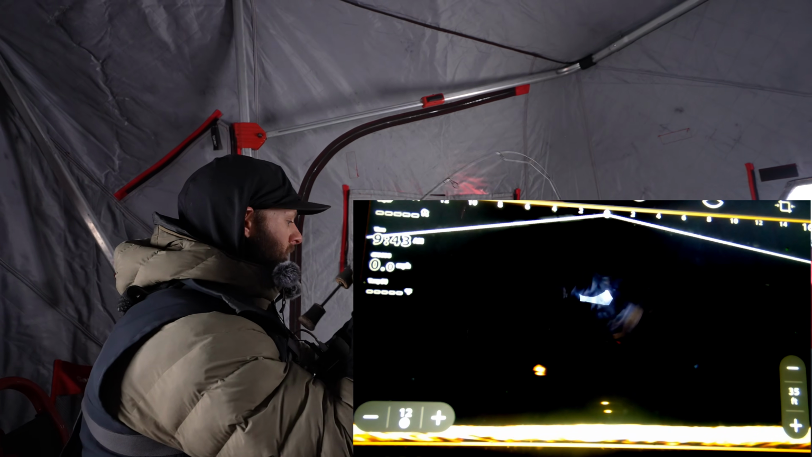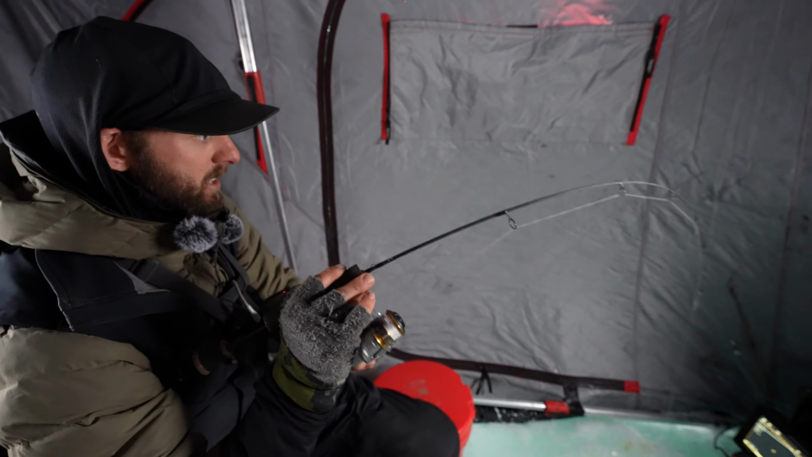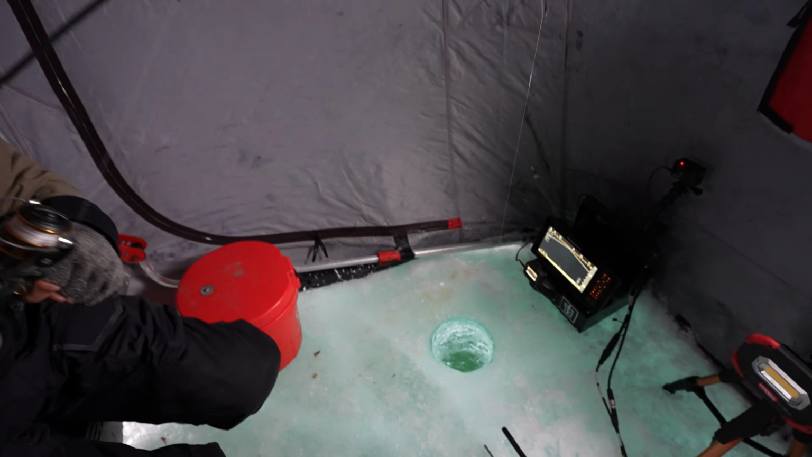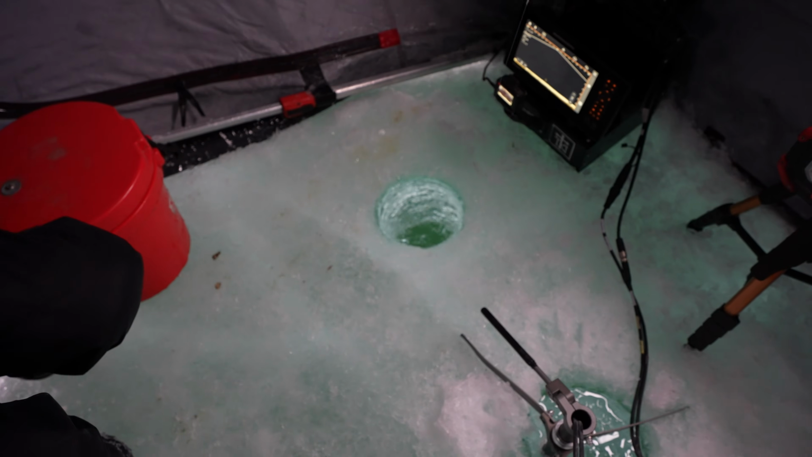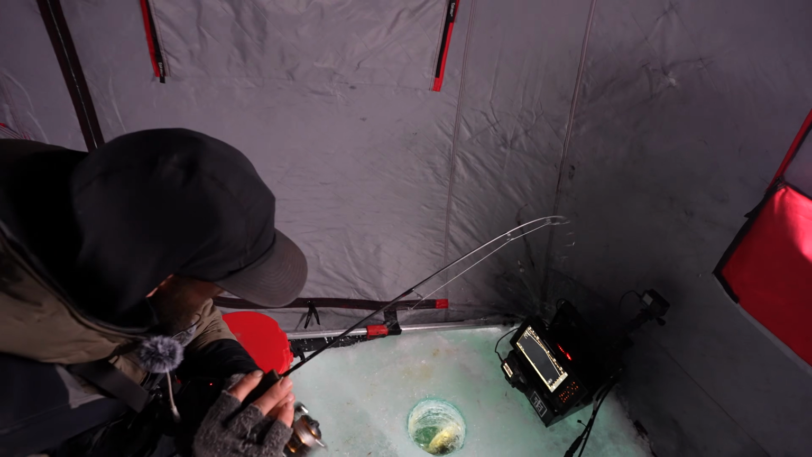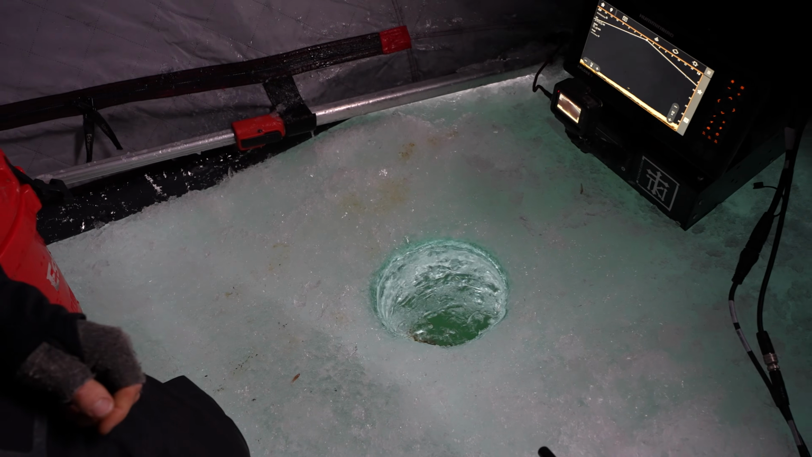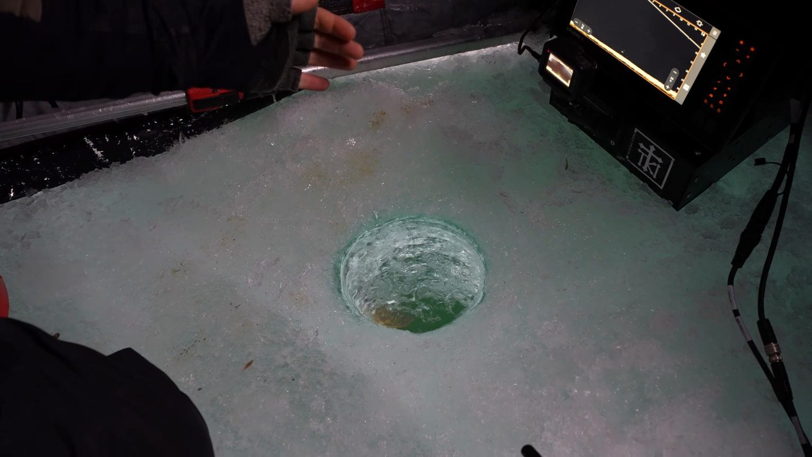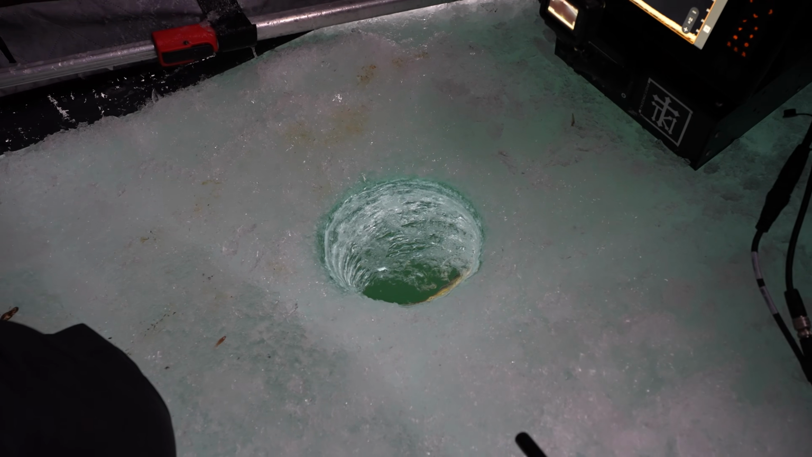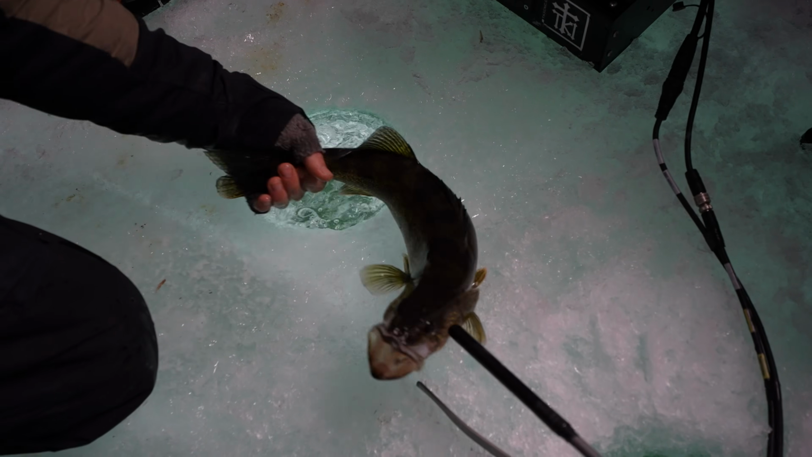Buddy, on, baby. That's a walleye if I've ever seen one come in. He just kind of sat there and then he did. Just had current switch, moving some fish around. It's a nice fish. Dude, we're back, baby. We're back. Don't lose them here. Come on, get up the hole. Yes, baby.